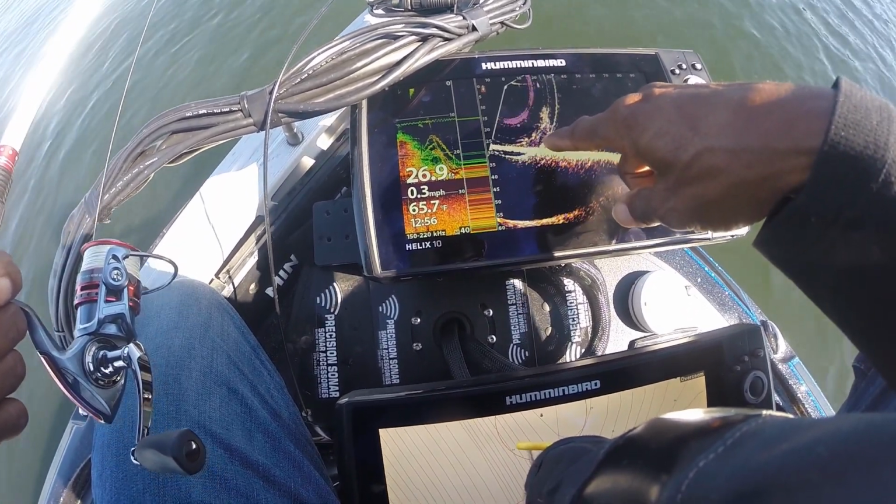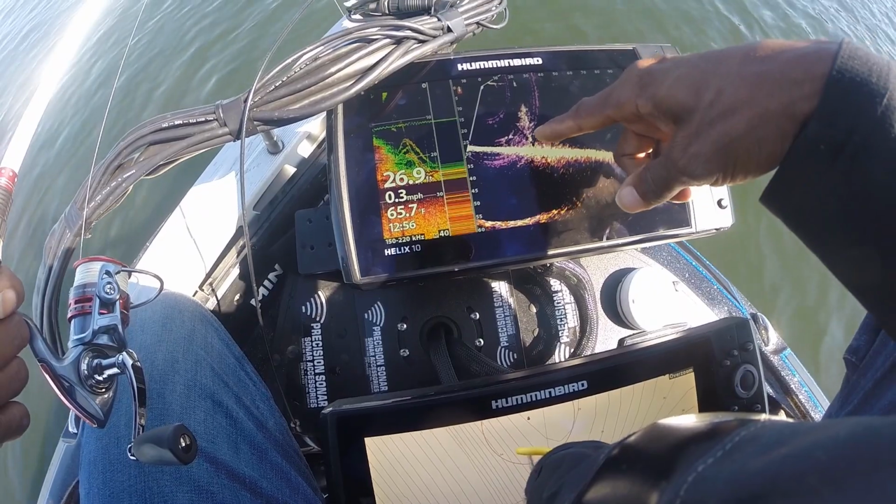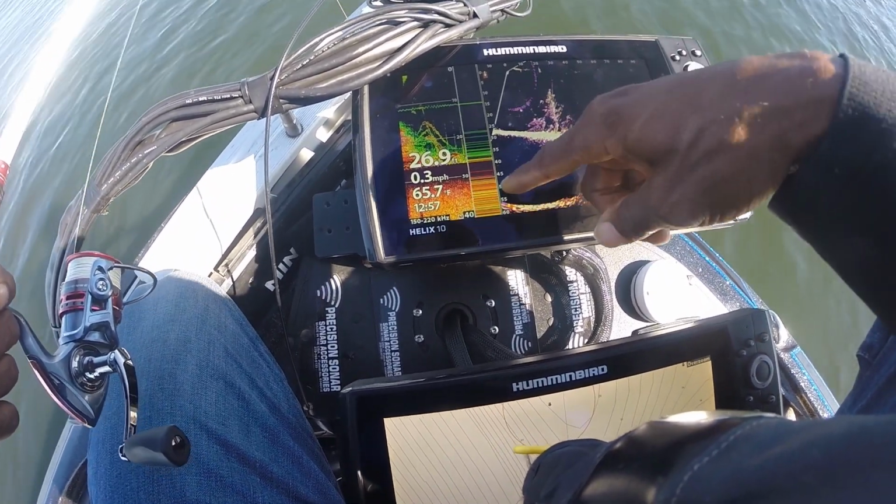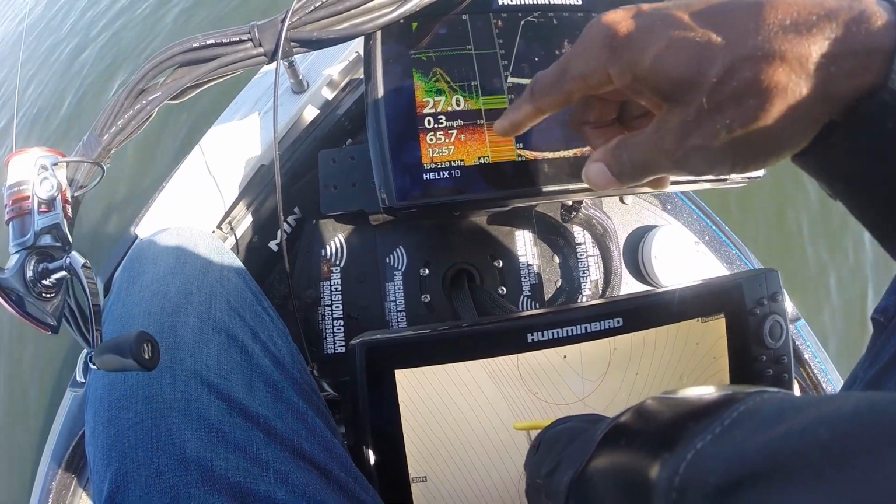This is what they look like on the boat, on the Mega Live imaging. And you can see they're about, what is that, 10 to 30 feet away, sitting out here in, what is this, 26 feet of water.